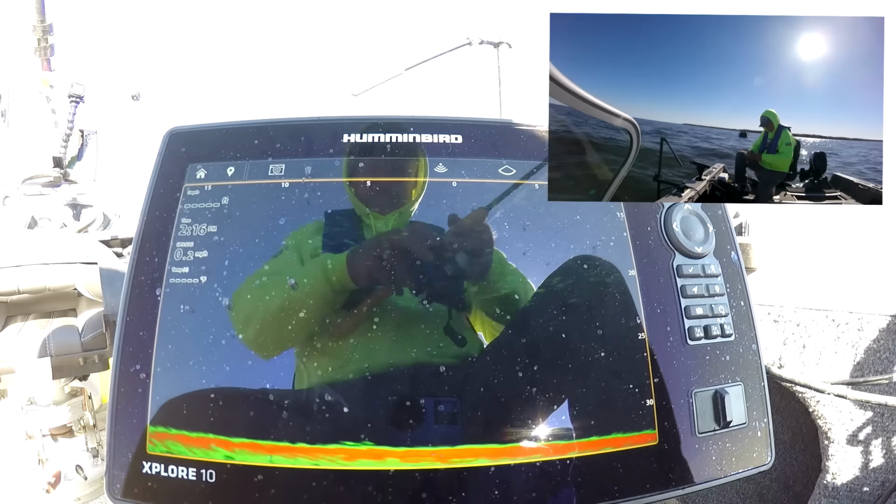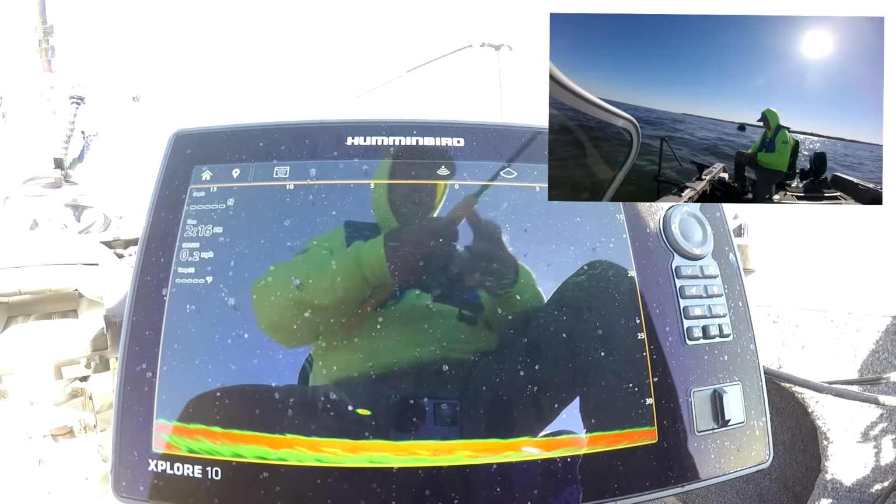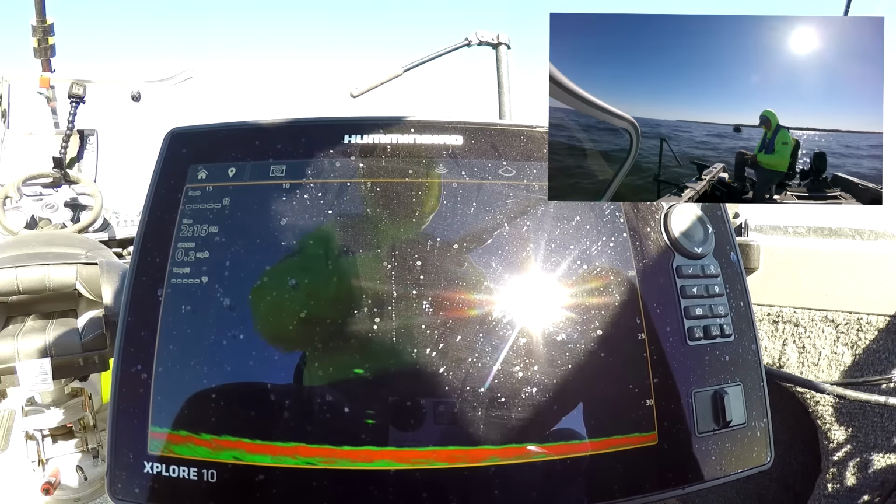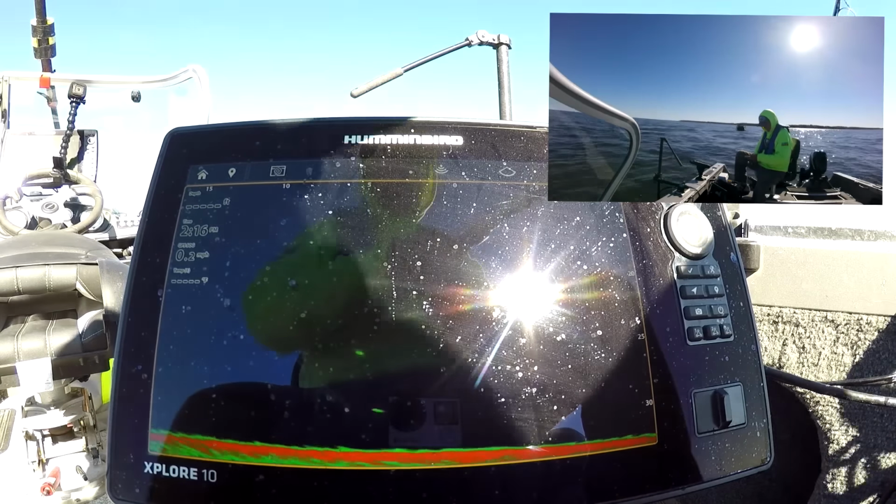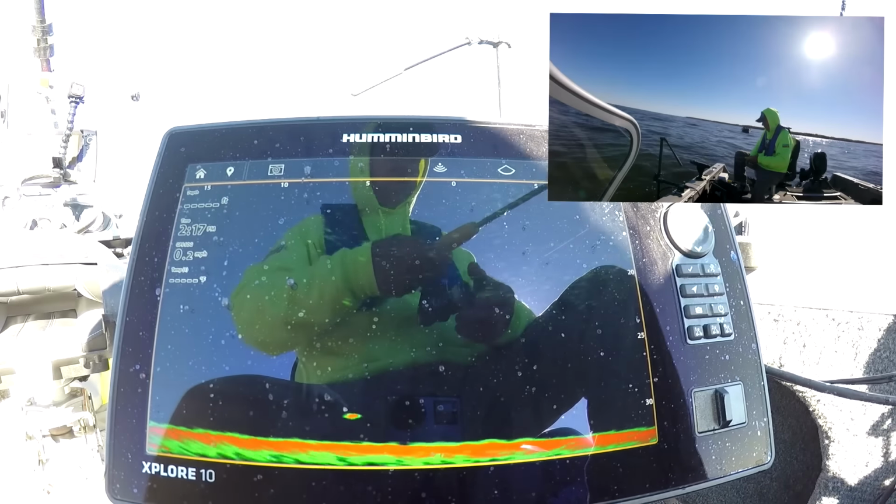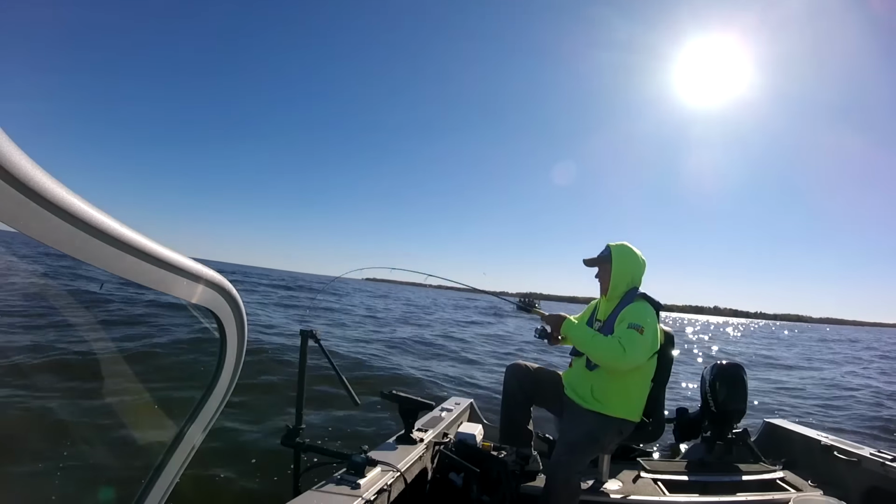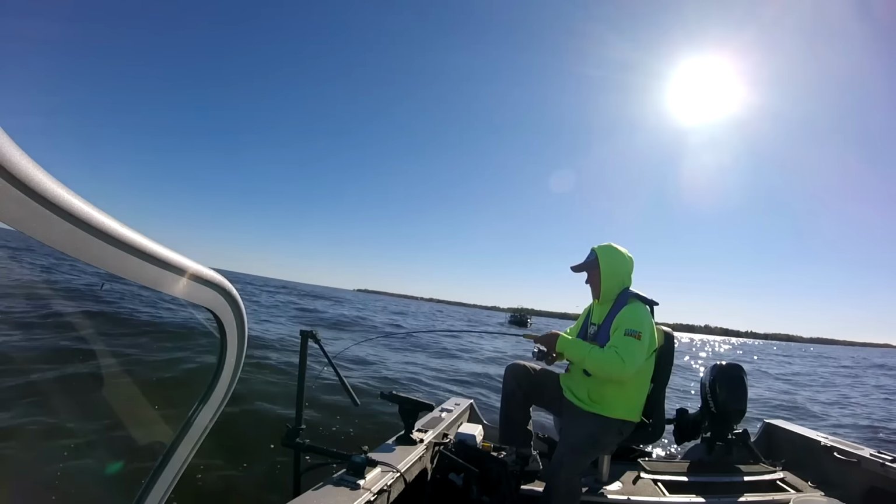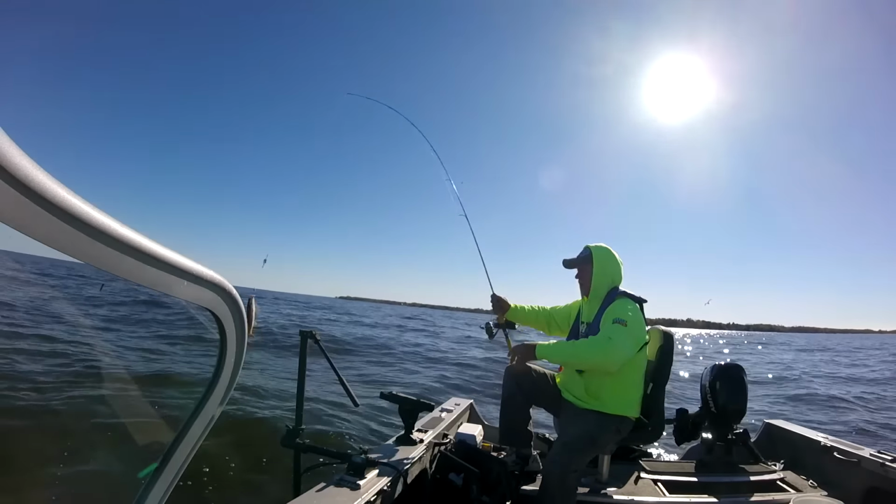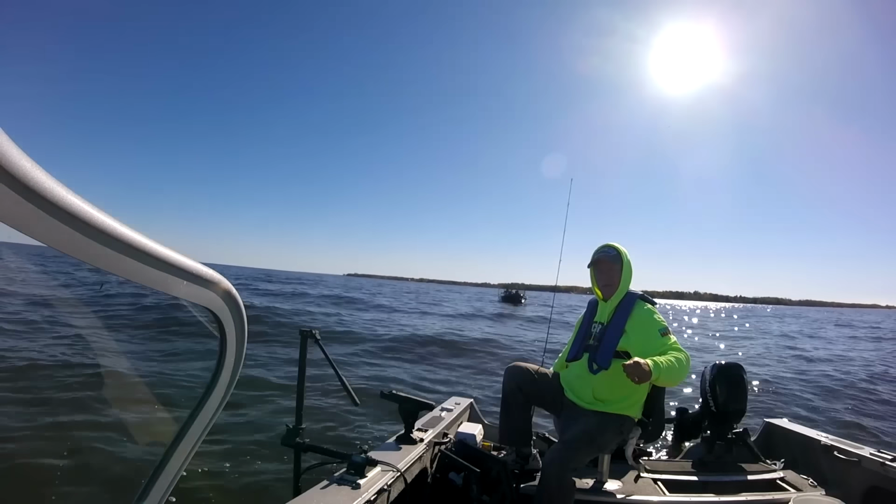There's one down there waiting for me. He's right there. See, he's coming. Oh, he's coming up the pipe. There he goes. Come on. Am I up that high? There we go. Whee! Aggressive fish.